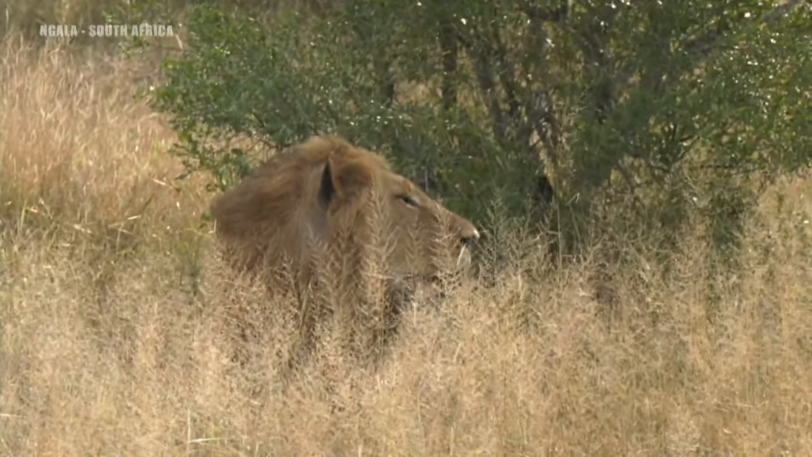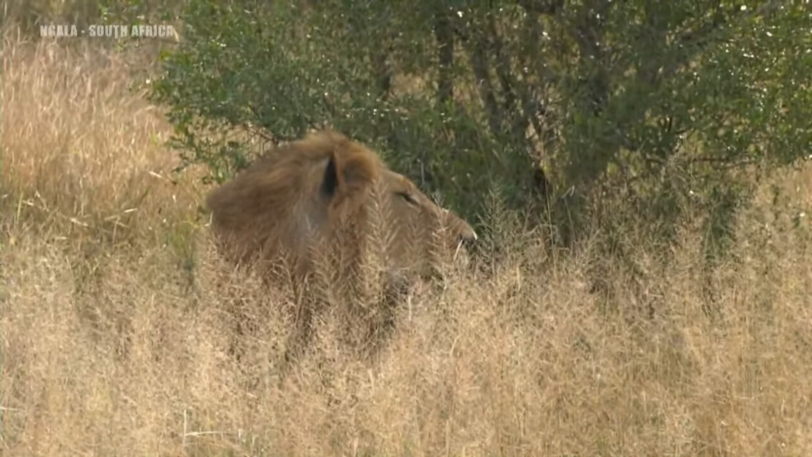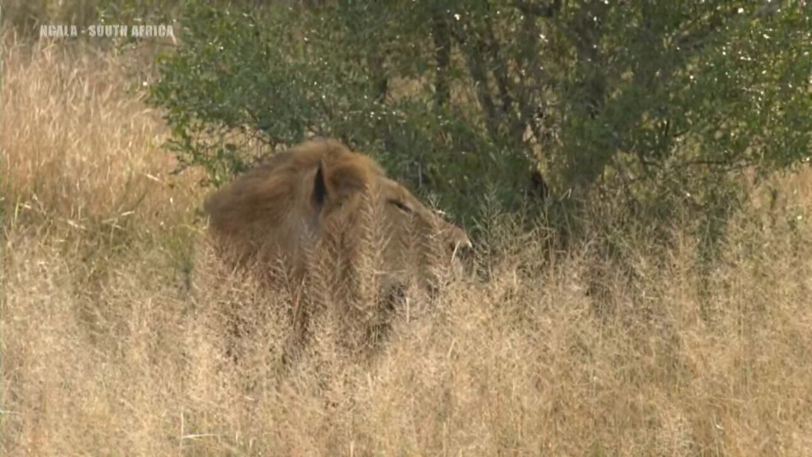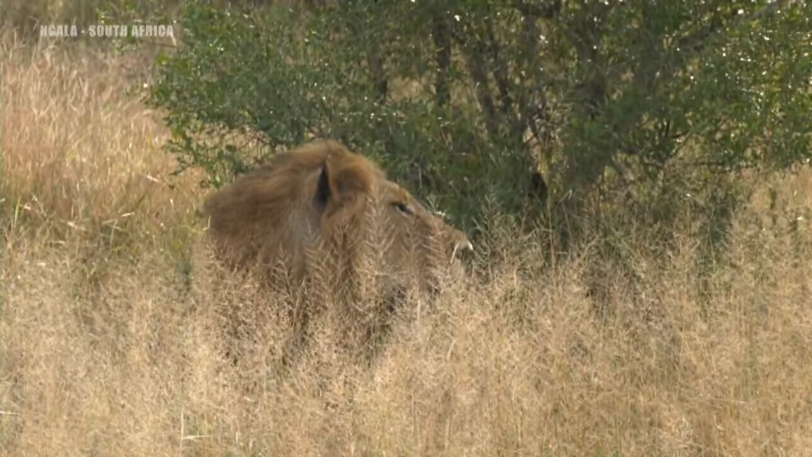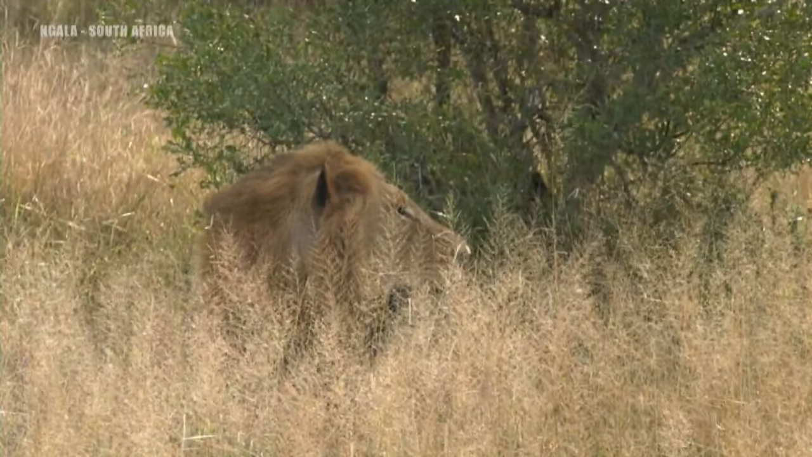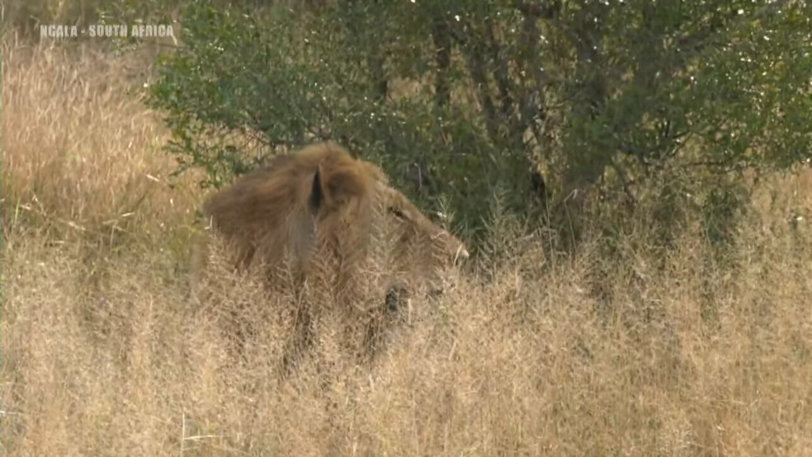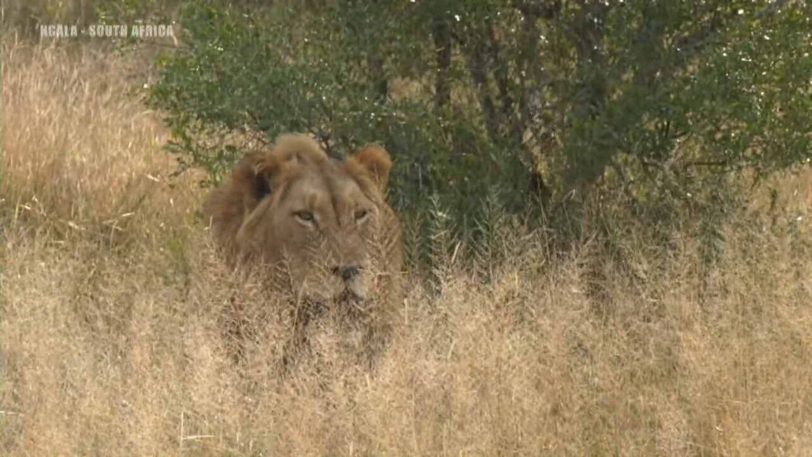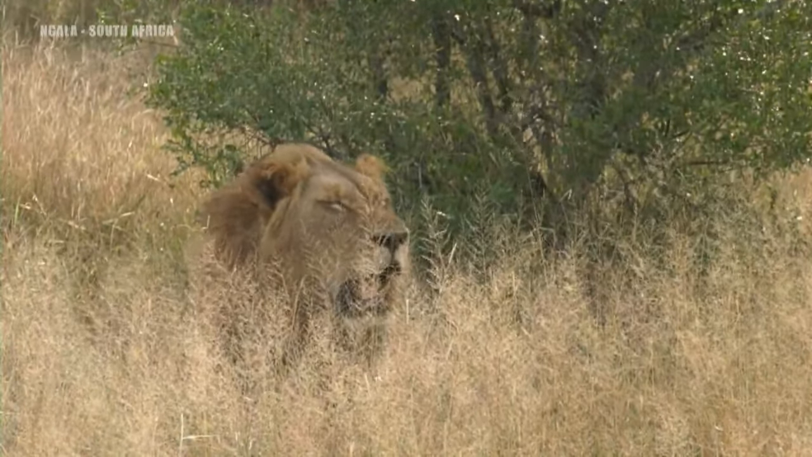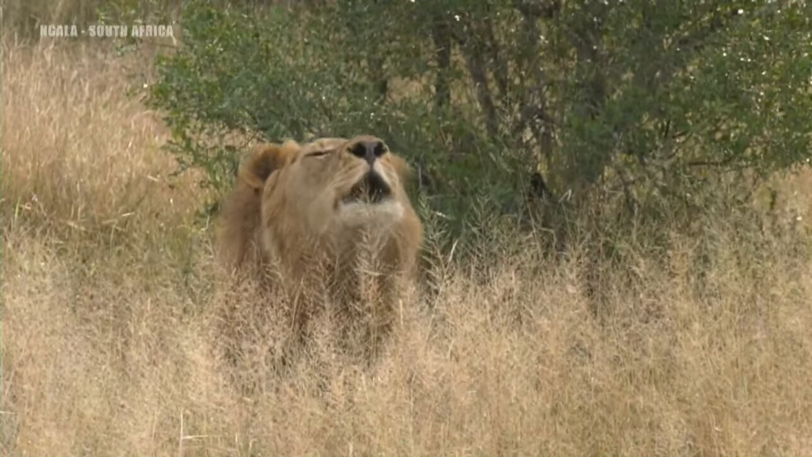Which might also be an indication of other lions in the area. So he's a bit in between two spaces. I think the reality of the two males we heard calling earlier this morning being a threat to him now is starting to dwindle. I don't think they'll come all this way, come looking for him. He's moved off. While we sit here and see if he eventually makes a move, we'll head back to Lauren with the wild dogs.